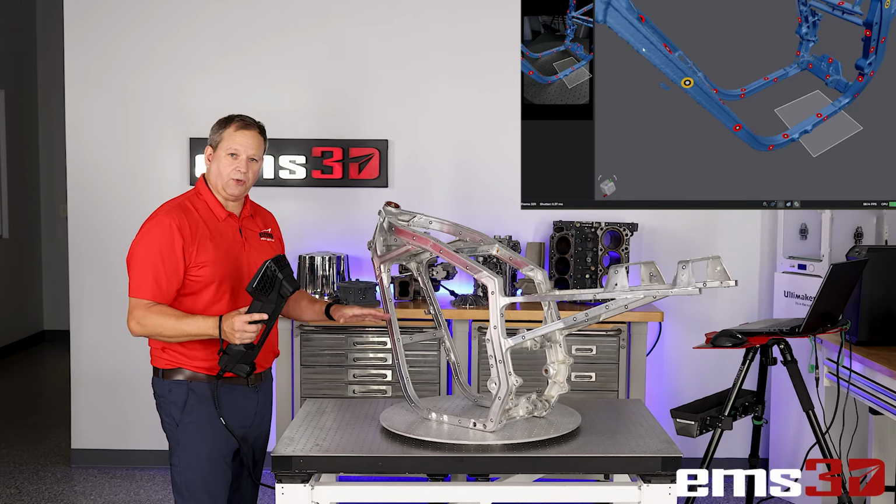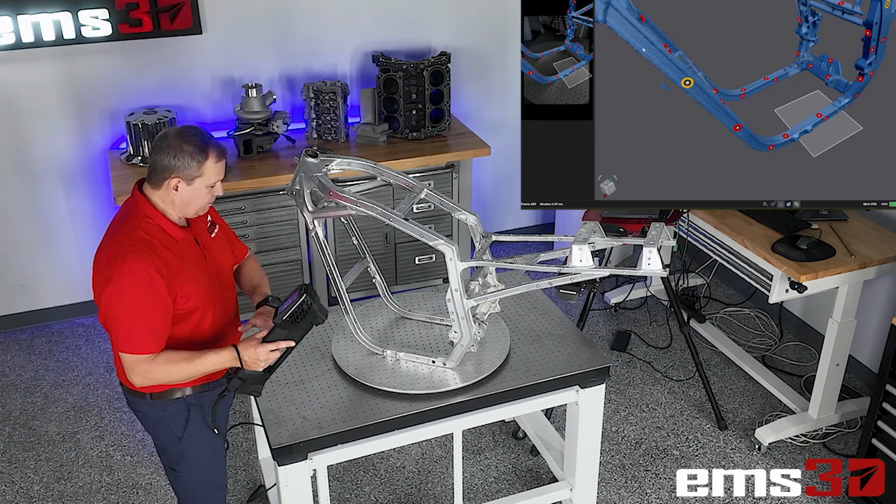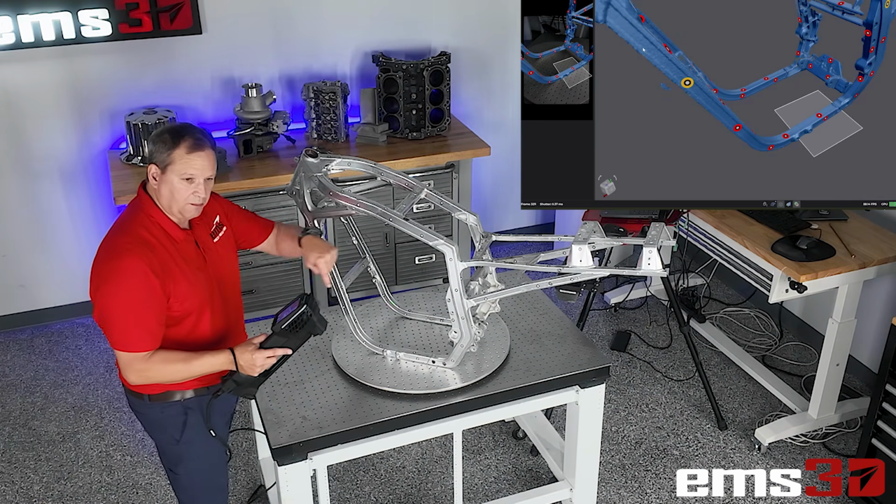And you can get very creative with these clipping planes. It doesn't have to be just a flat plane. You can pick multiple points and build not only a plane, but almost like a fence with multiple points.